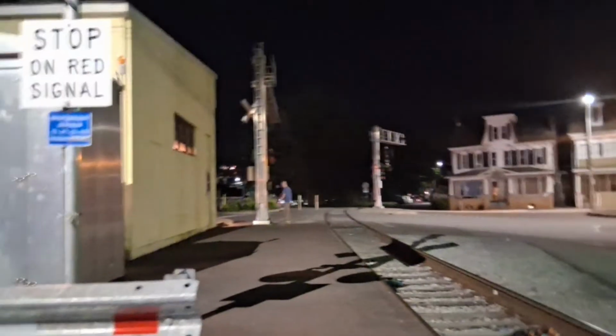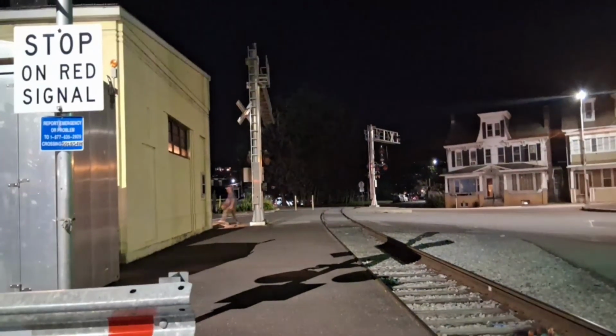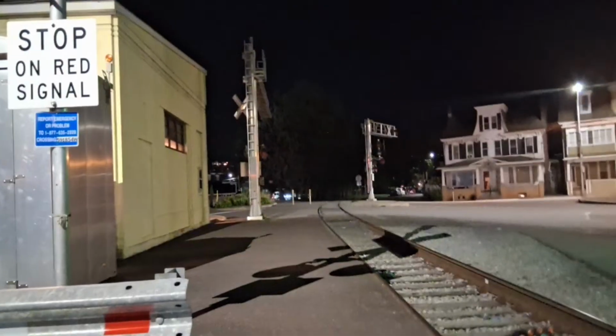The back door of the vehicle is open. It's really wild. Yeah, so the back door of the Grand Cherokee is hanging open, the one that was approaching.